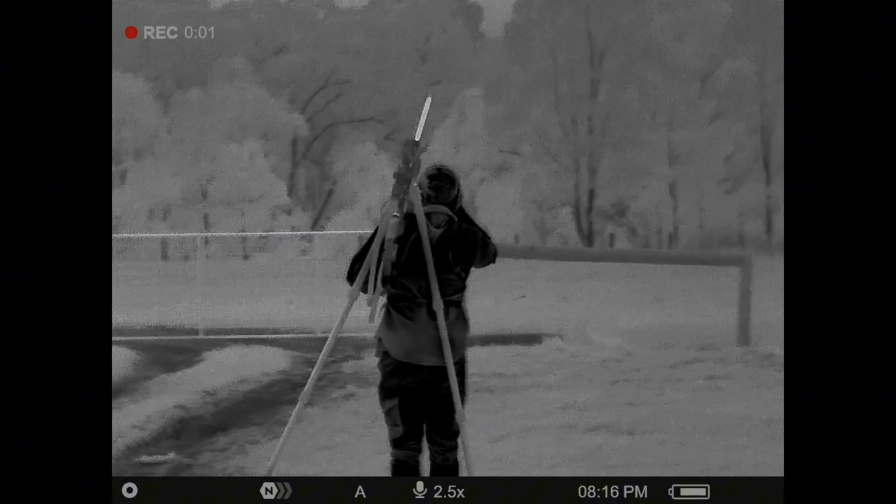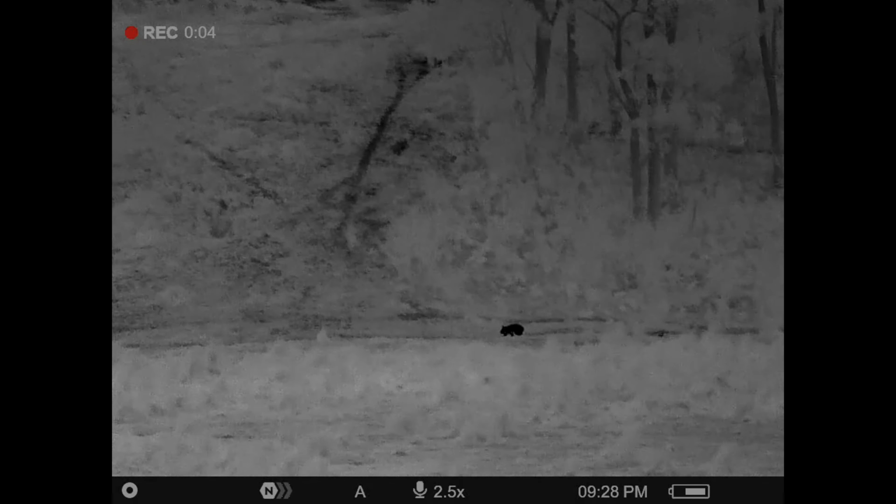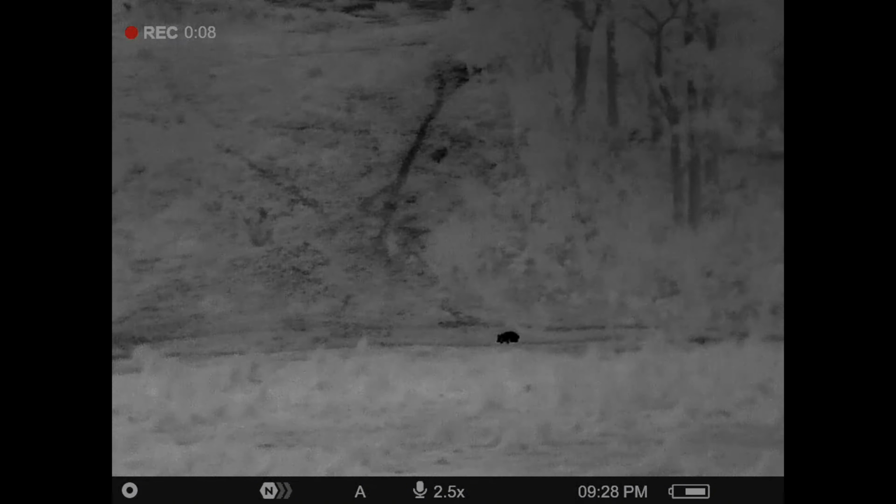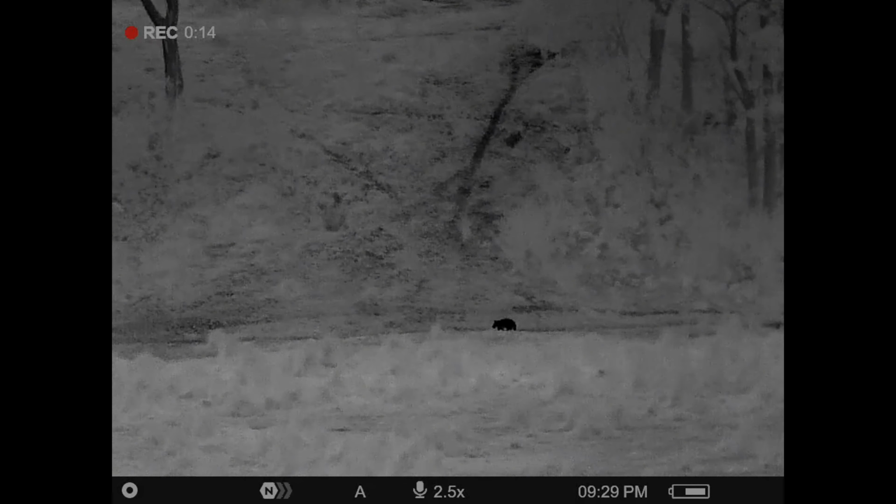I thought I'd finally spotted my first Victorian fox, but it turned out to just be a wombat. Quite amusing to see these guys in a thermal. After a few seconds, I quickly realised that it wasn't a fox, quite obviously, but 4 legs and moving in South Australia is generally a rabbit or a fox, and it's definitely not rabbit-sized.